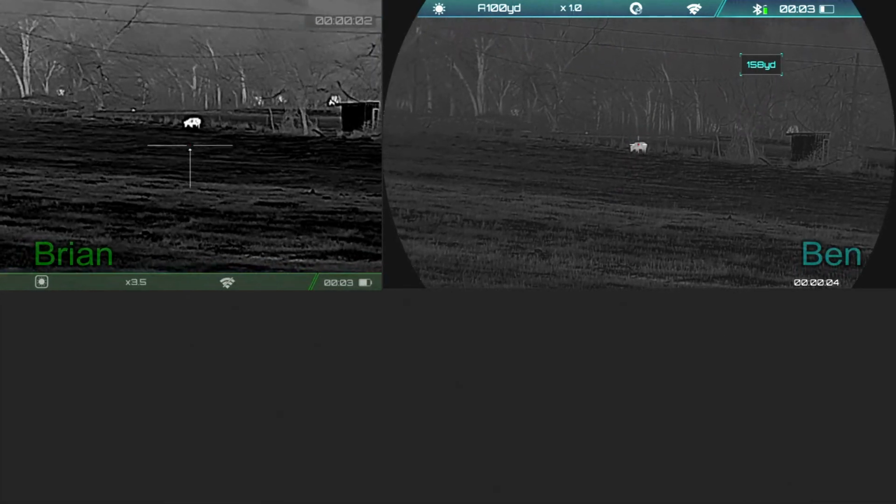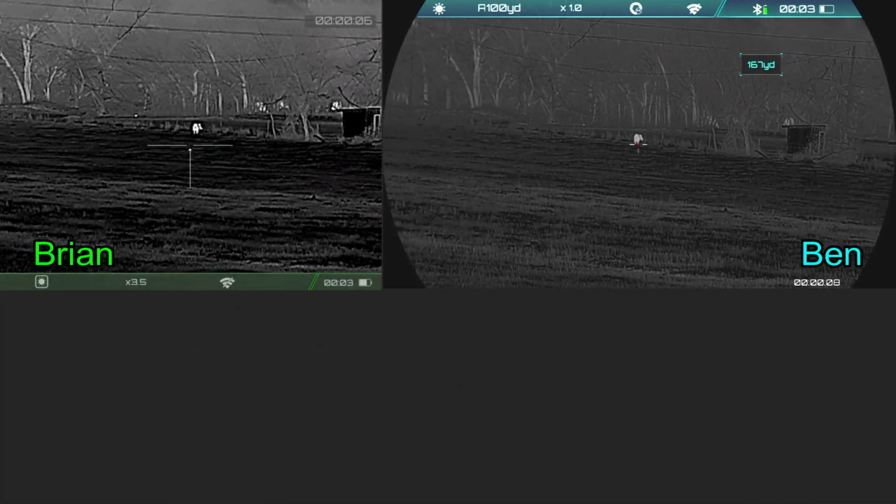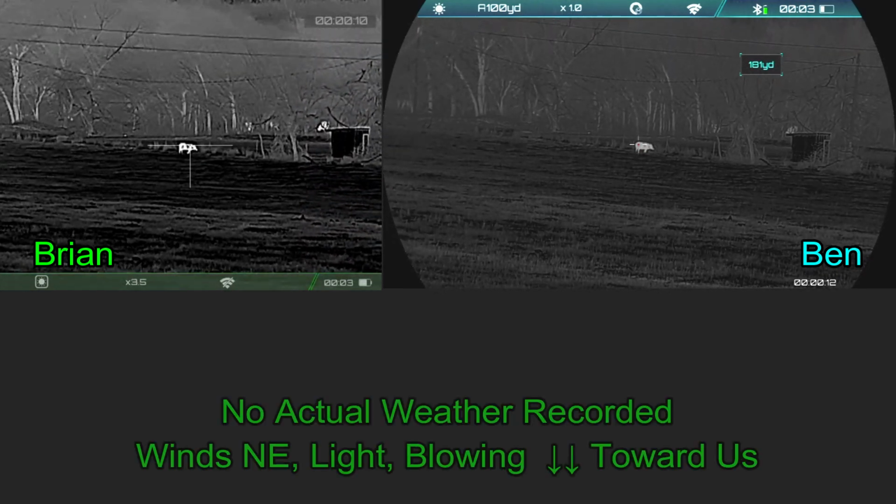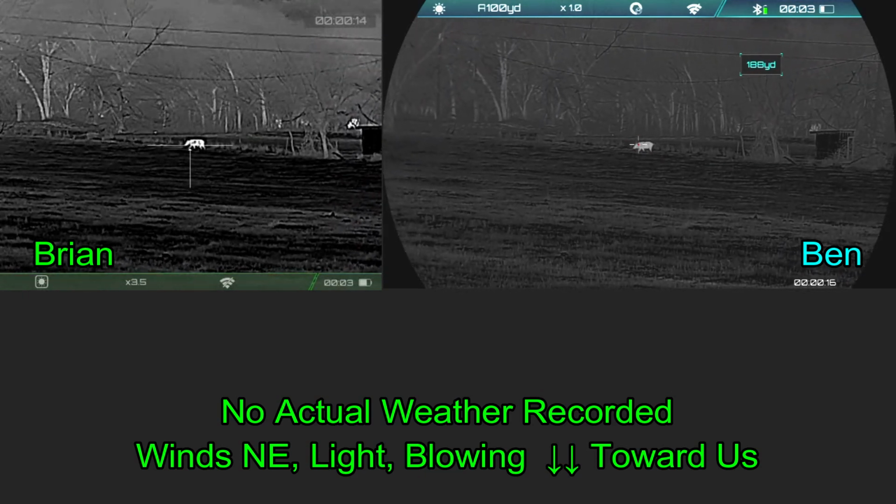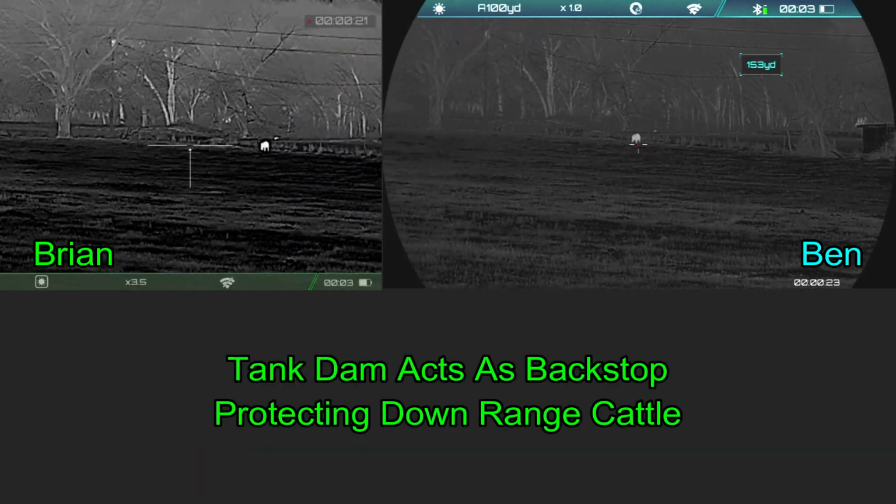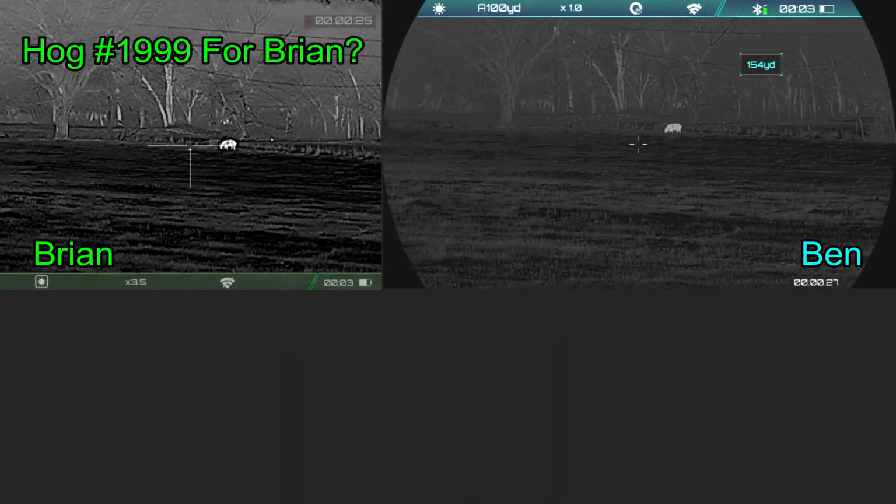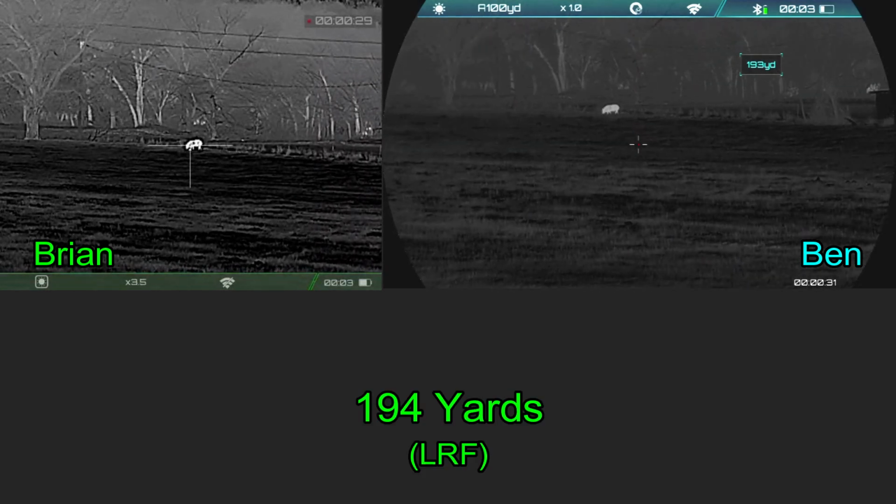We're discussing back and forth our various shooting options. We have a problem with their cattle in the background, and so we want to be very careful with our shot. We decided it's going to be just 1 shot each. And we decide to wait for the hog to move in front of the tank dam. He's moving. Let's wait until he gets in front of the tank dam. And that will act as a berm, protecting all the cattle that are downrange from us. So the goal is to shoot the hog, let it run, let it collapse and die, and then we'll do our ballistic analysis. 3, 2, 1.